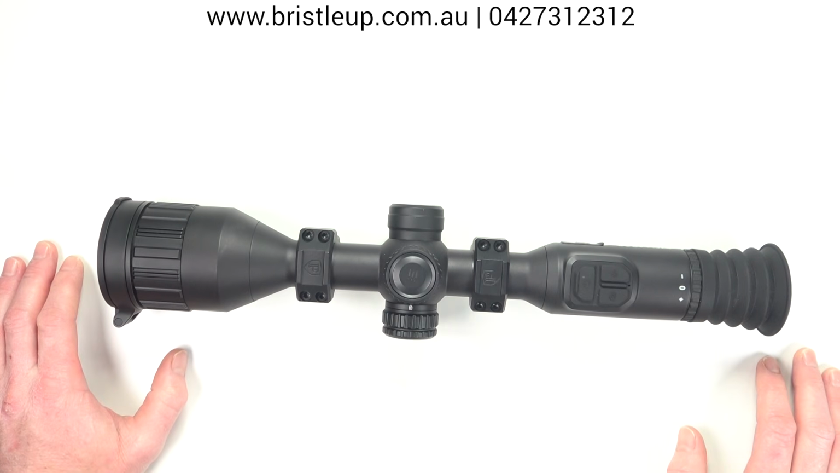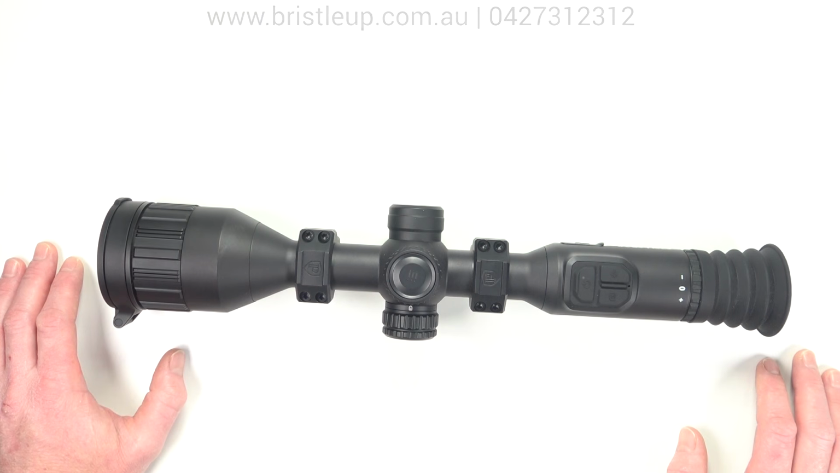I have been using it flat out. I found it very comfortable to use. It's nice, compact, ergonomic, and lightweight. But time will tell. Obviously, it's only just been released, so we've only had a little bit of time with it. So we'll see how it goes over the long term.